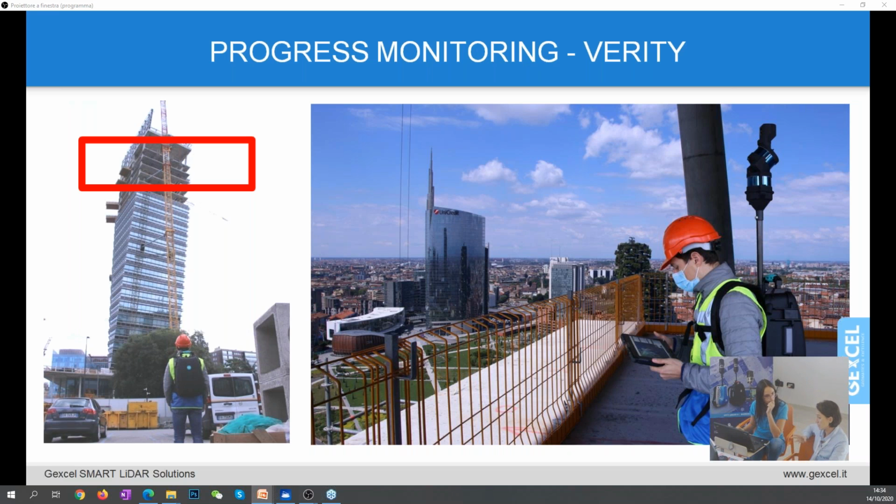This is the case, for example, of some tall structures in Milan, where both TLS and HERON technologies have been used. And the thing that we would like to underline is that for this kind of job, checking the construction site progress monitoring, the accuracy is not so relevant.